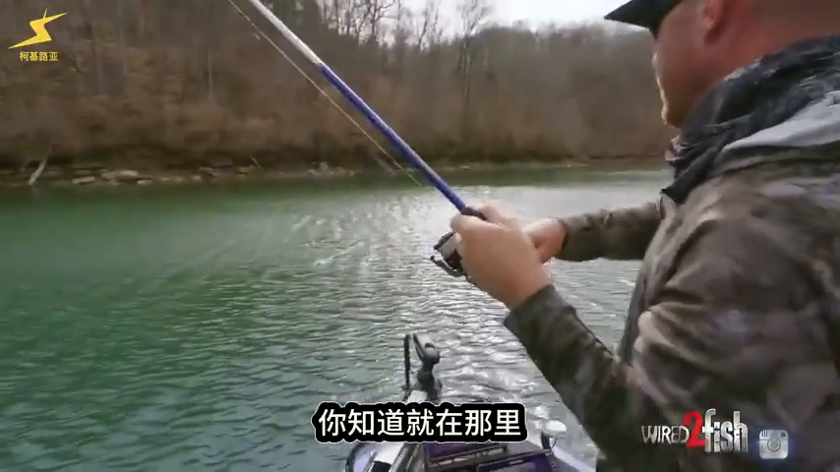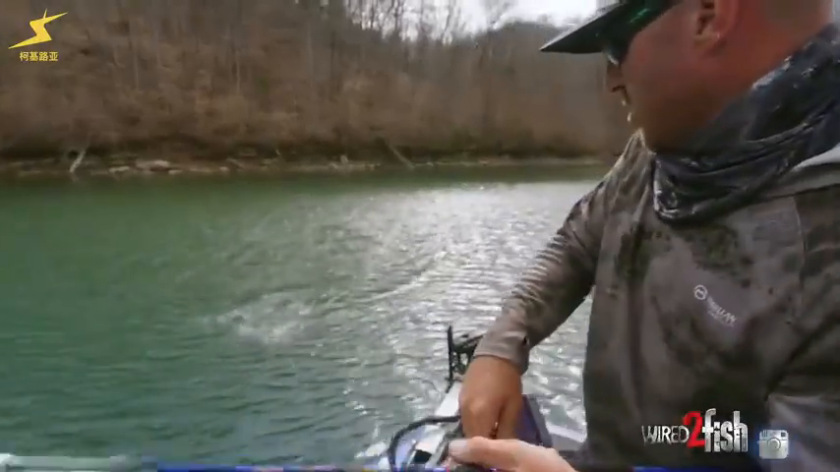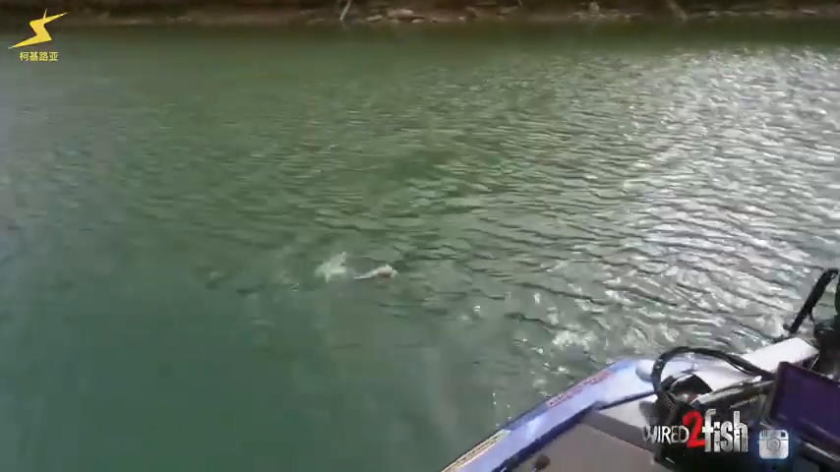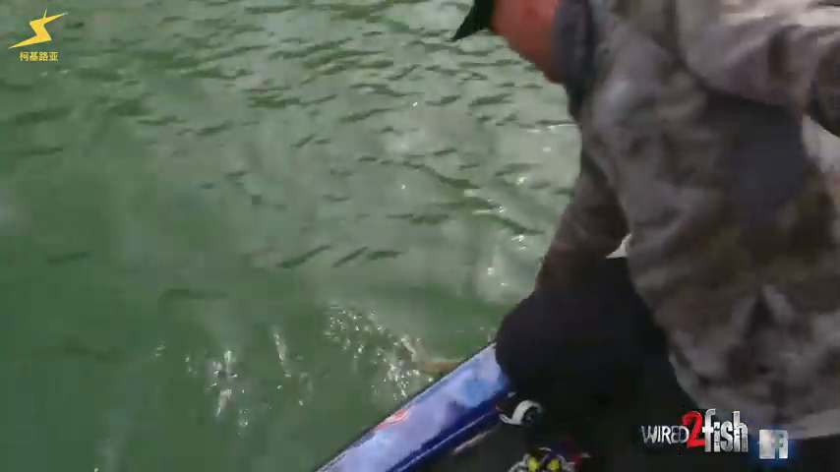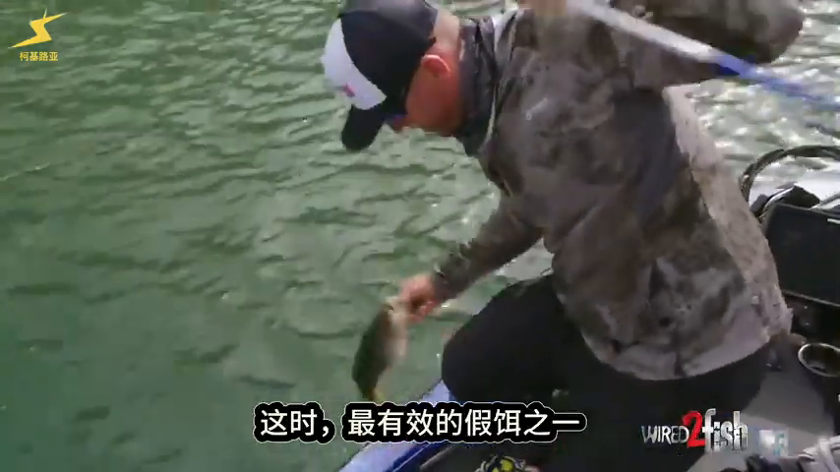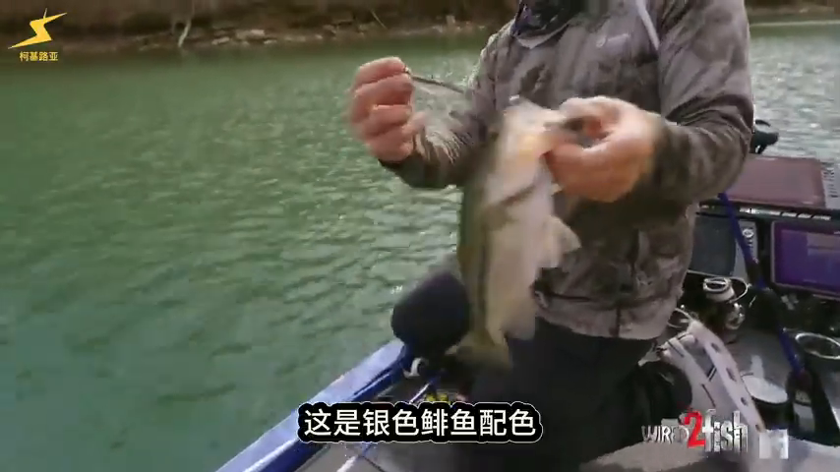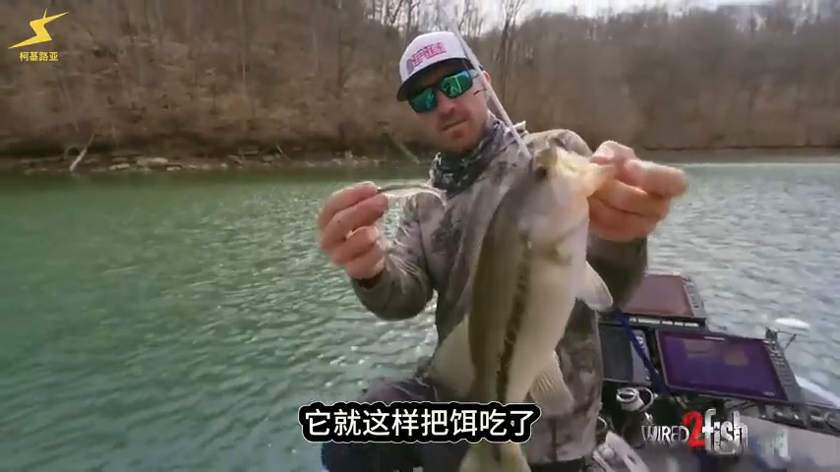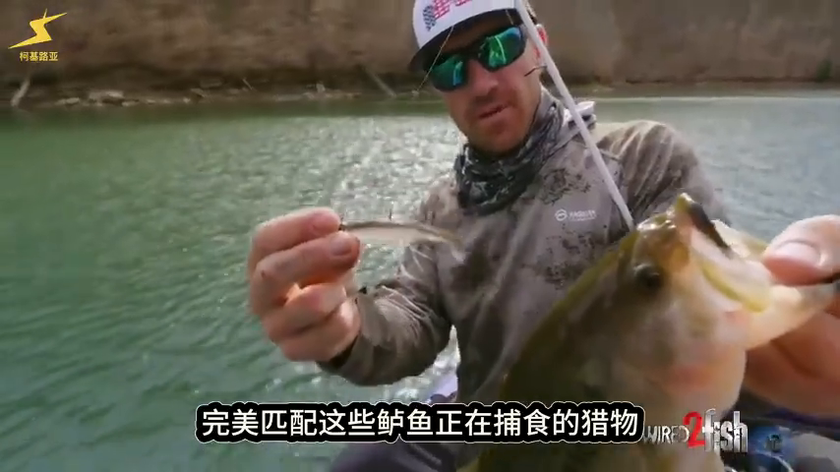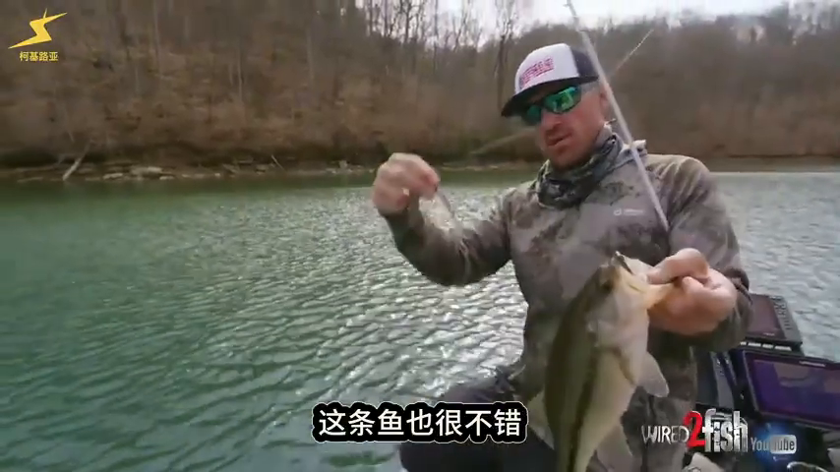Right there, that fish was right on this little lift. There's a nice little transition. When those fish get out on the edges of the tree channel, they get on bait pretty good. One thing that actually matches them pretty well is that 3-inch Mare in gizzard shad color. Small profile, small bait, and it just flat out gets bit. It's matching the forage type that you're fishing. It might be threadfin that we're targeting, but catch a solid fish like that right there.